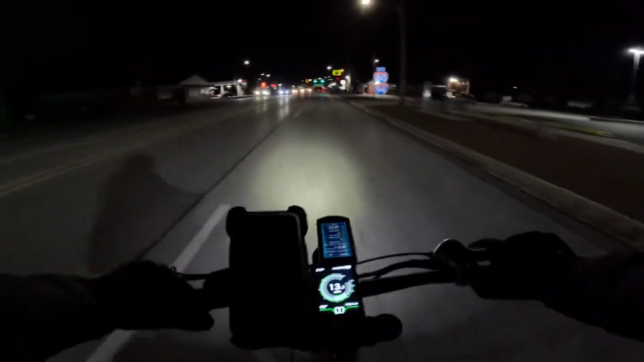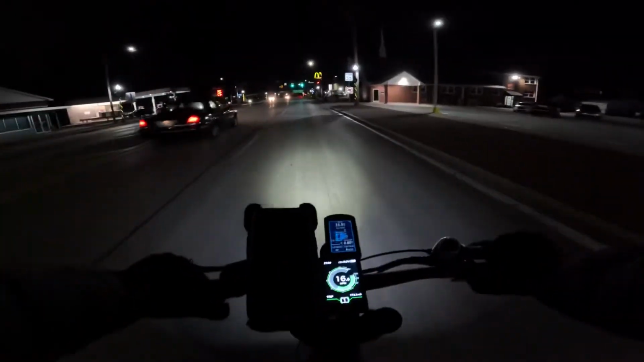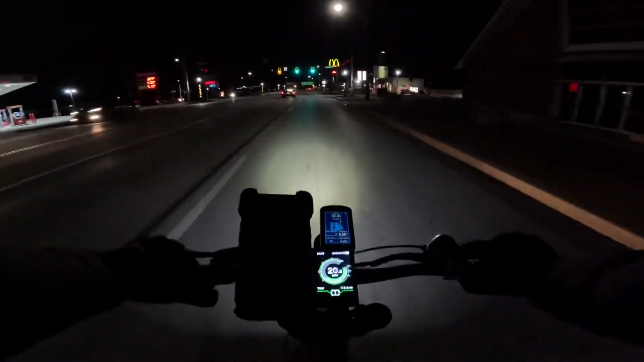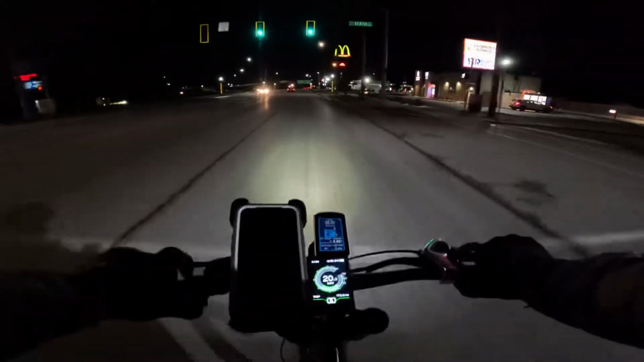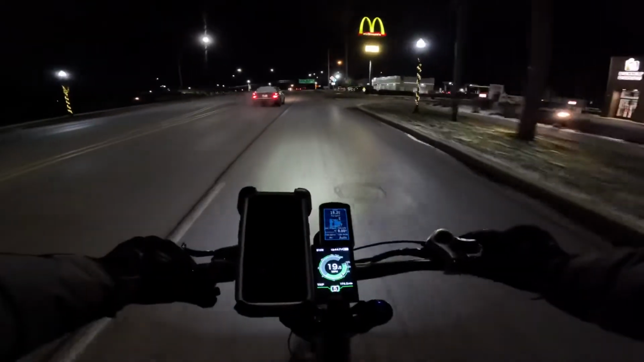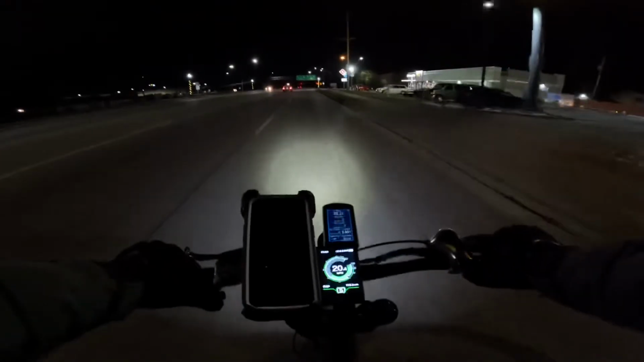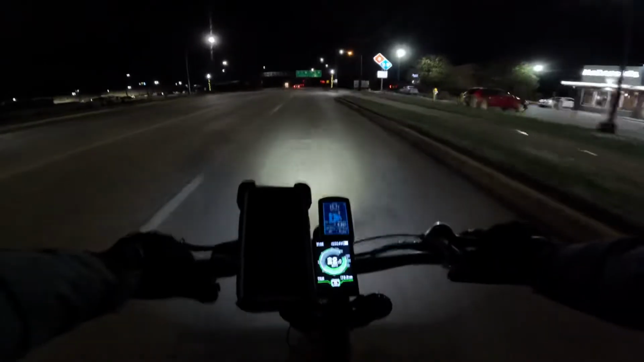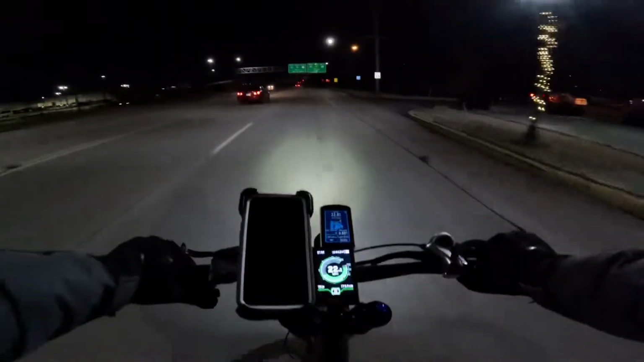We'll do some pedaling. We'll see if it goes even really fast. Okay, and there you go. I'll just go ahead and take the street over here.